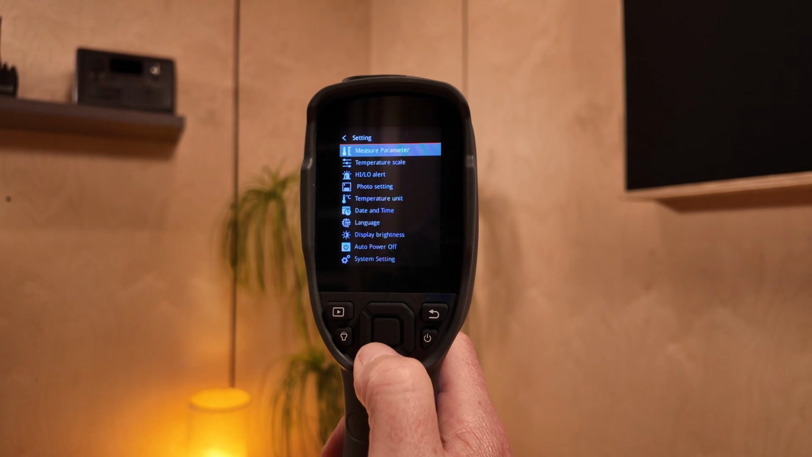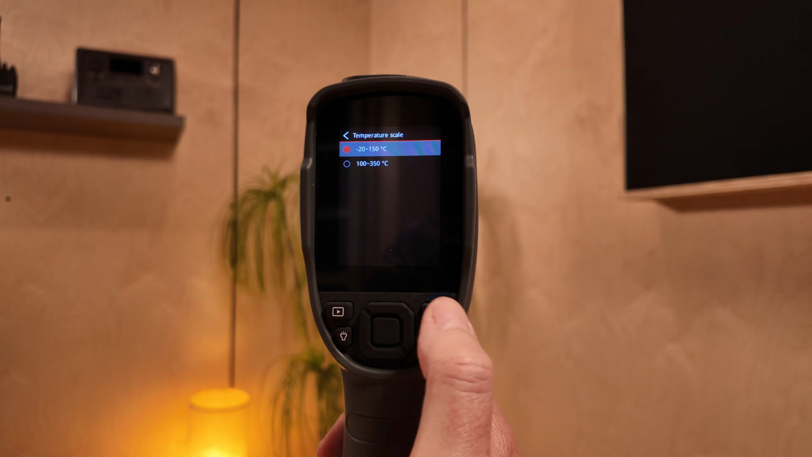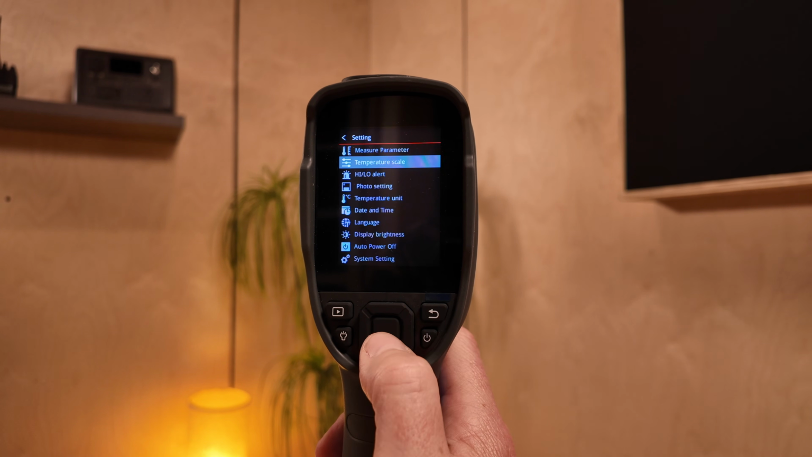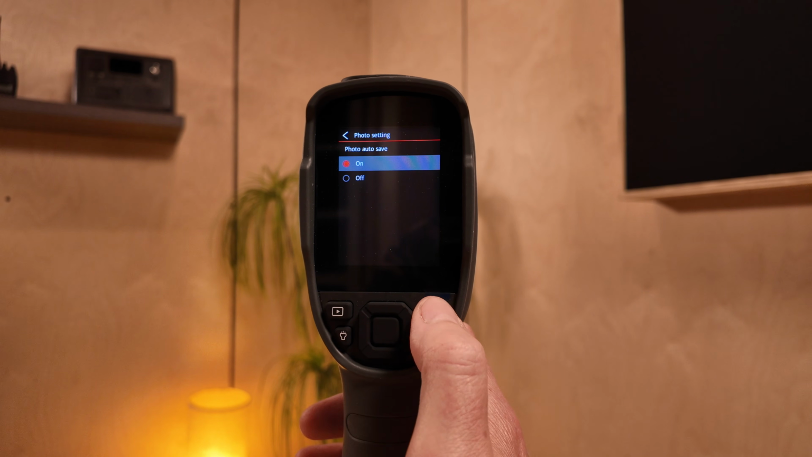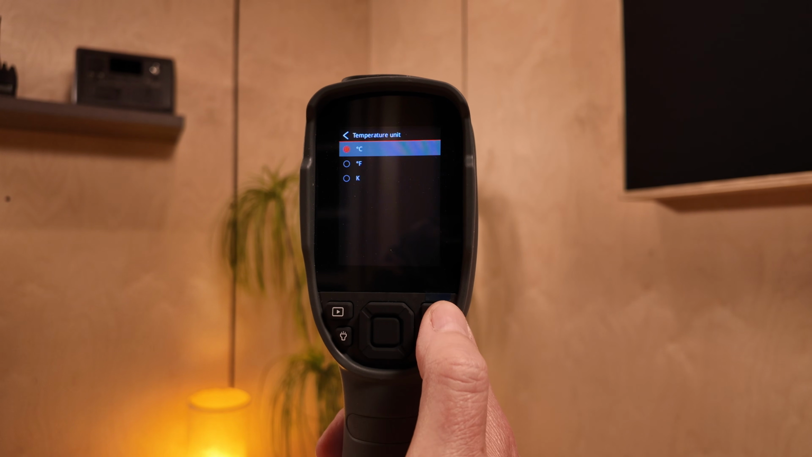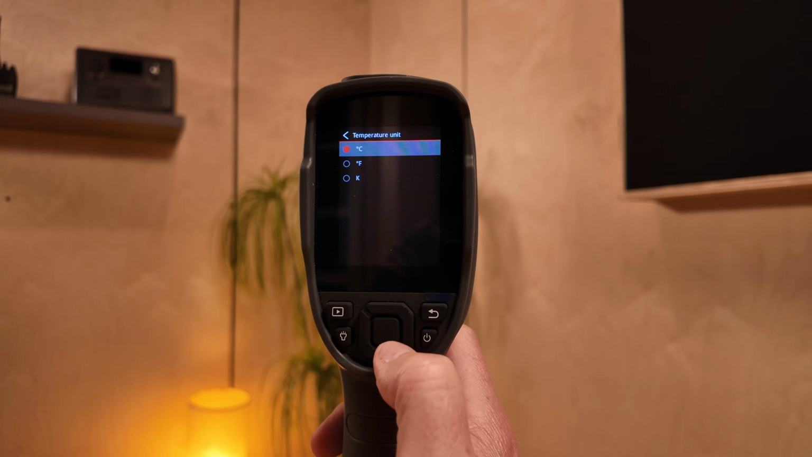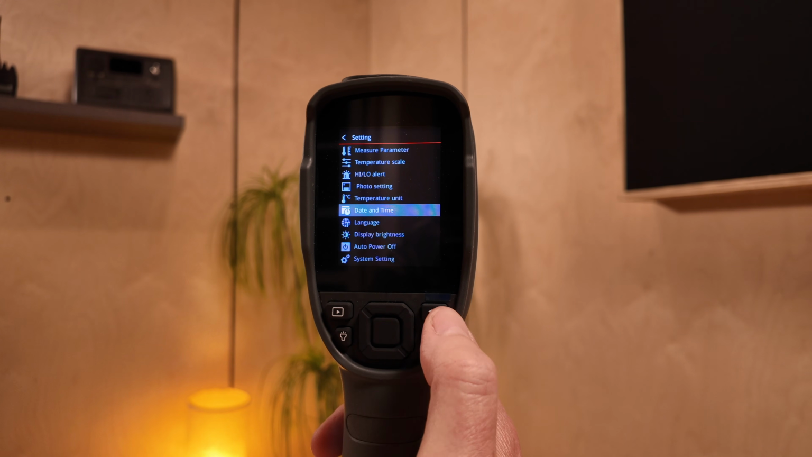Here it's settings. Now temperature scale, have a look at that, and I choose here -20 to 150. You could also go from 100 to 350. Use this button here to go back in the menu. Photo settings, I set that so that the photos are automatically saved. Temperature units, make sure it is Celsius, or at least if you're here in Australia, I guess you want Celsius. You also have Fahrenheit and I think Kelvin. Date and time, I definitely would set that correctly.